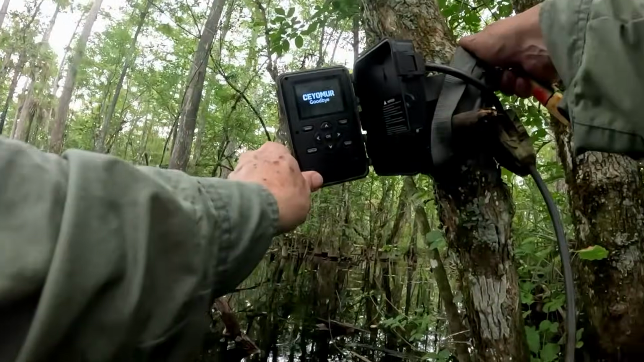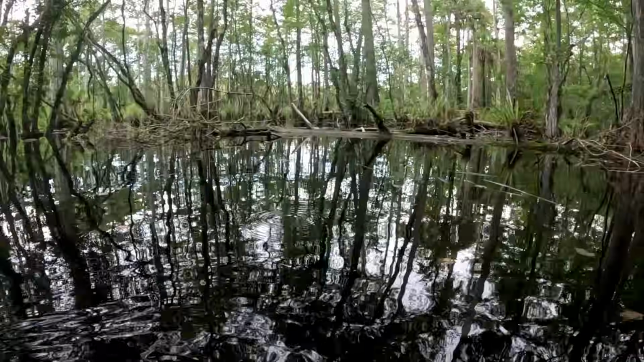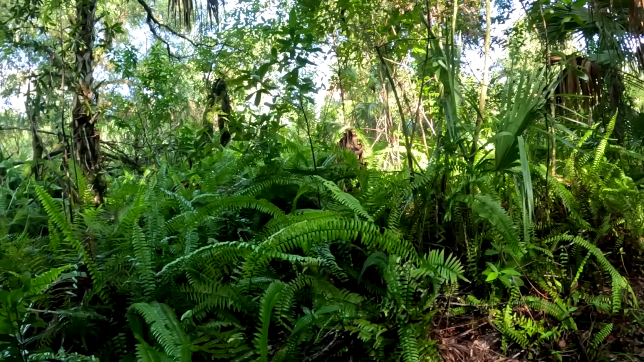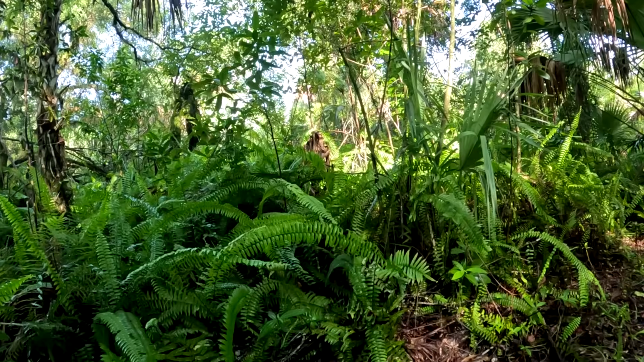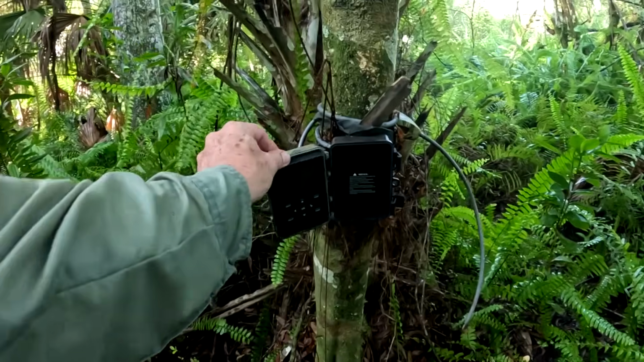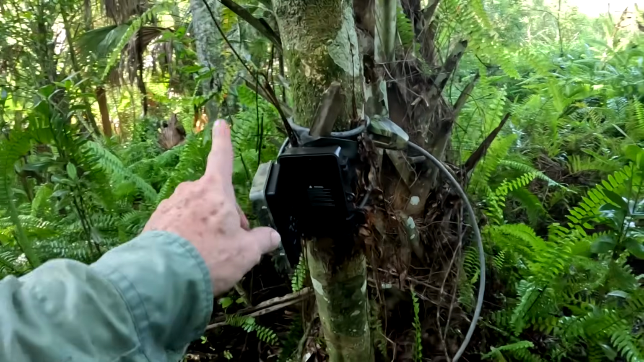Then when I came back on the 4th of July, it was waist deep water where the camera was. So from the end of May to the 4th of July, it went from dry to 3 feet of water where the camera was. So I had to move the camera, and I brought it here to Brokeback Trail on the 4th of July. So getting 60 videos in just a month and a half or so, that's pretty good.